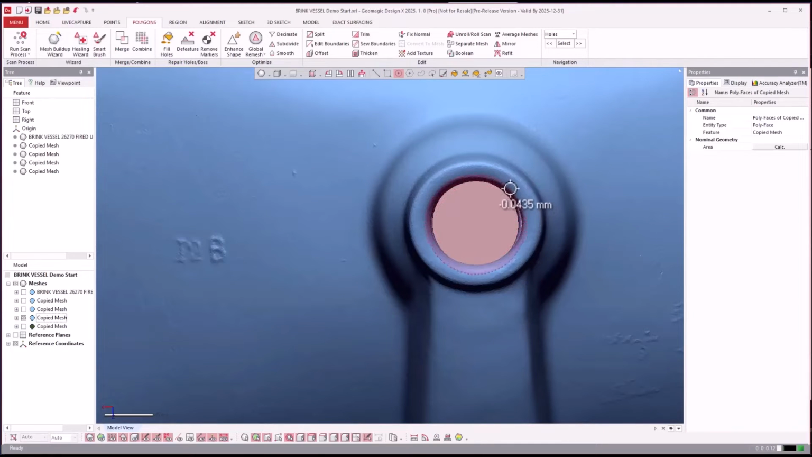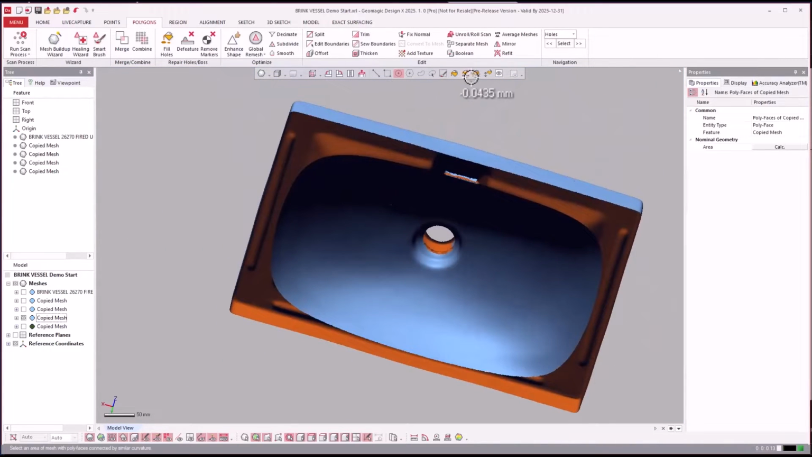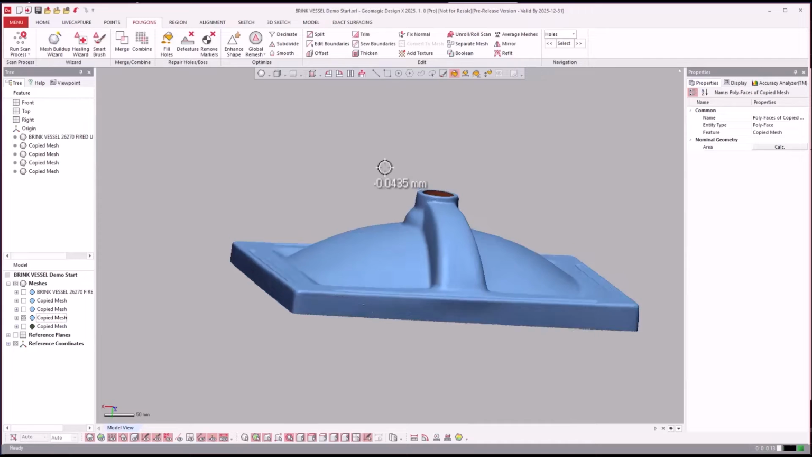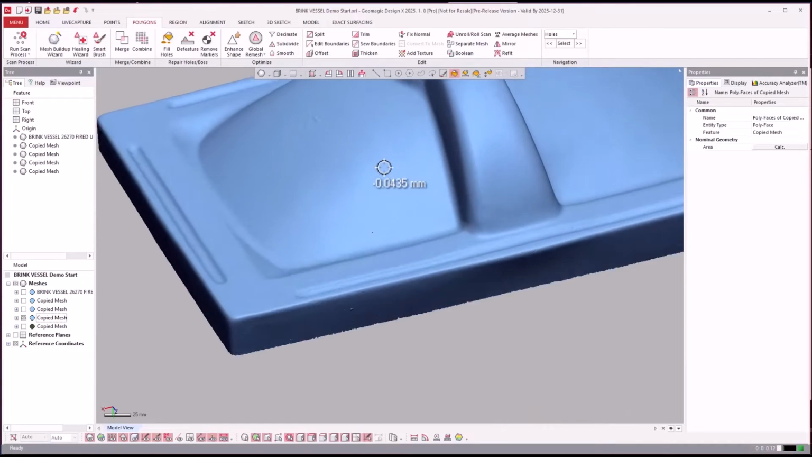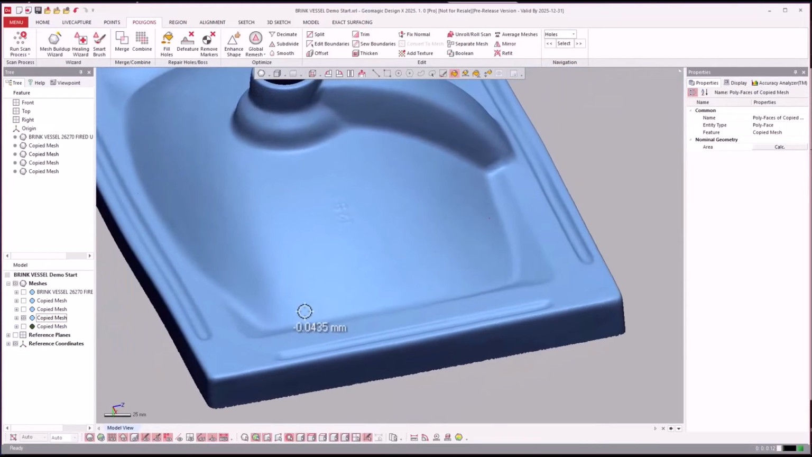So if I do this too, I just disconnected the inside from the outside, and then if I use the paint bucket on this piece and then inverse and get rid of all of those pieces. So that's one way. And then you can use your regular tools.